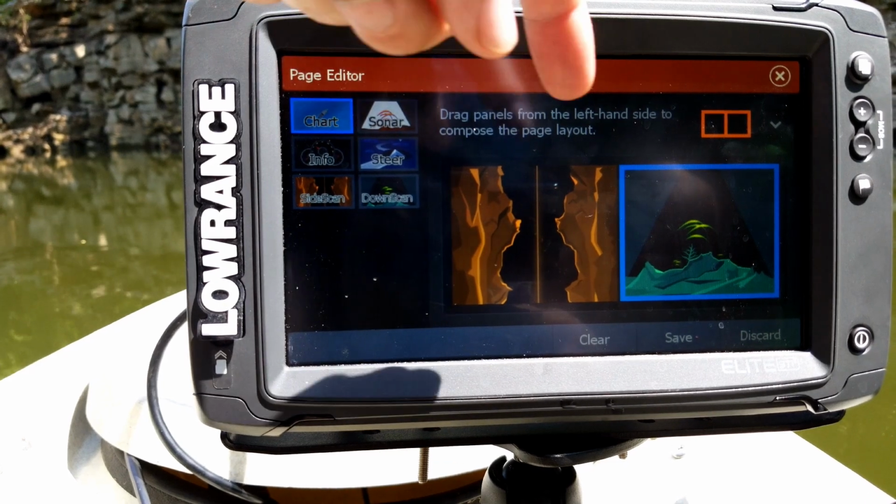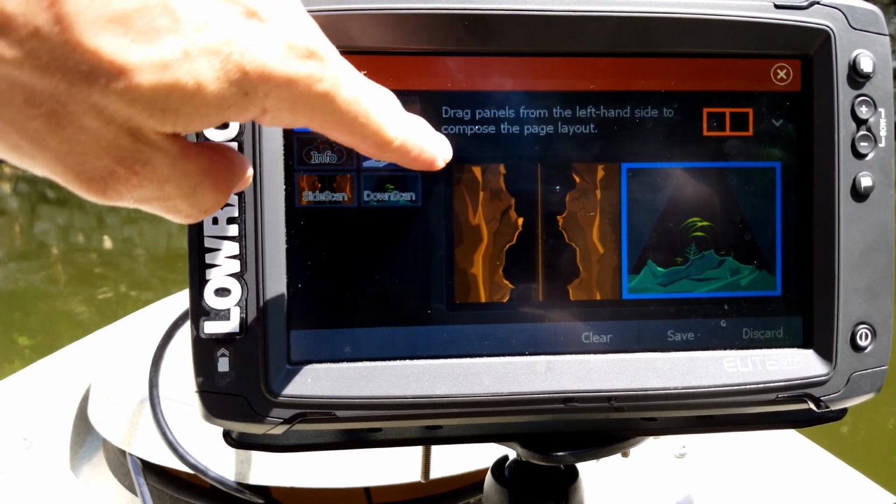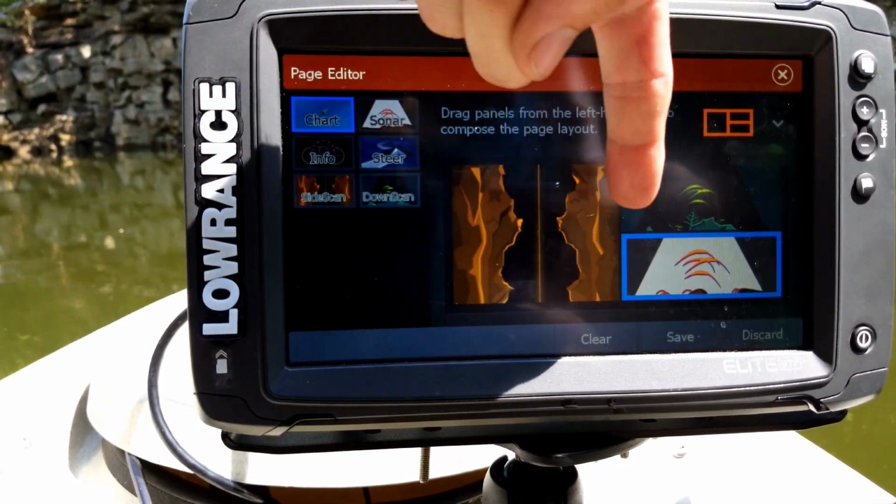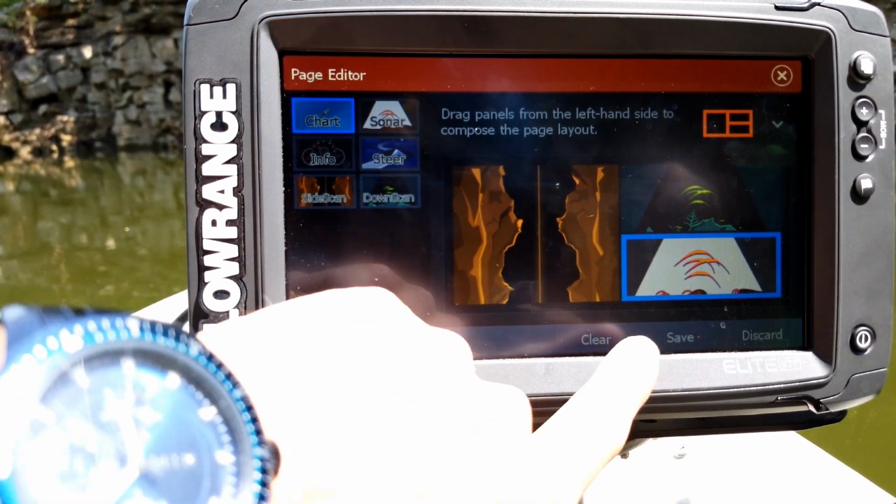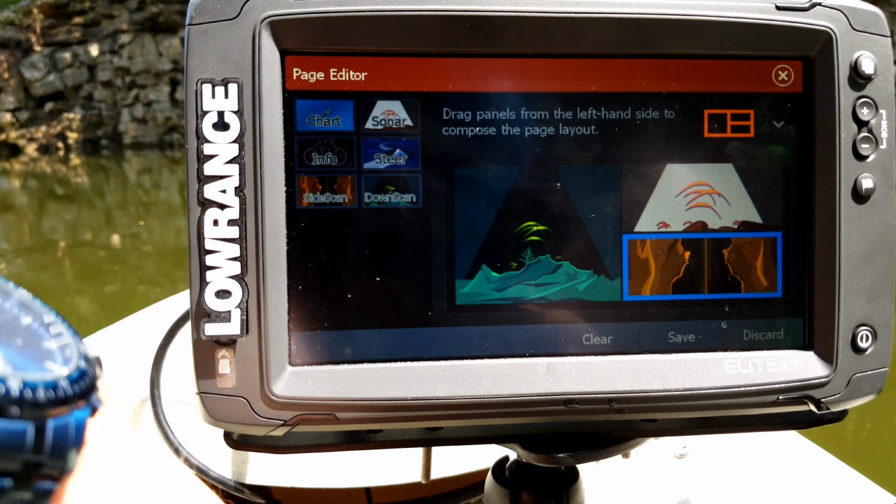Now you can see how it has the split screens. Now you can even do a three-way split. So let's say I want to grab my sonar, drop it in, and now you can see how they appear on there. Now you can also move them around to switch the locations of them if you choose, and